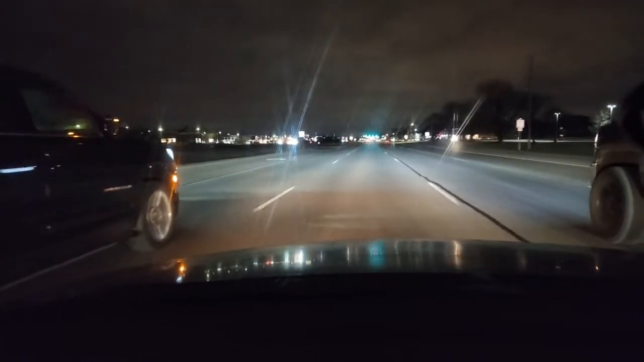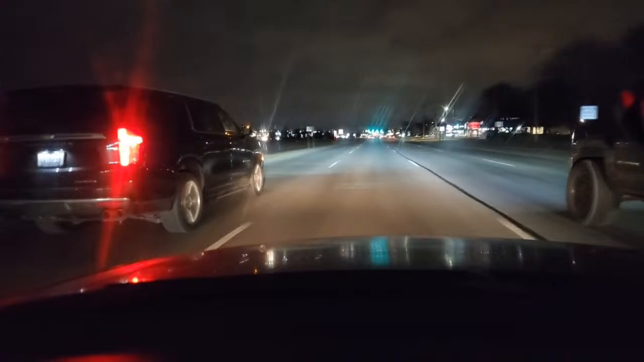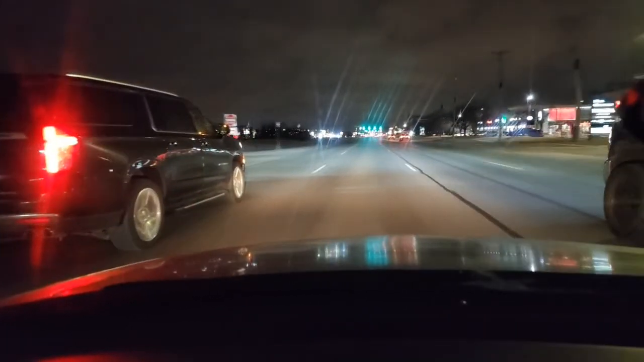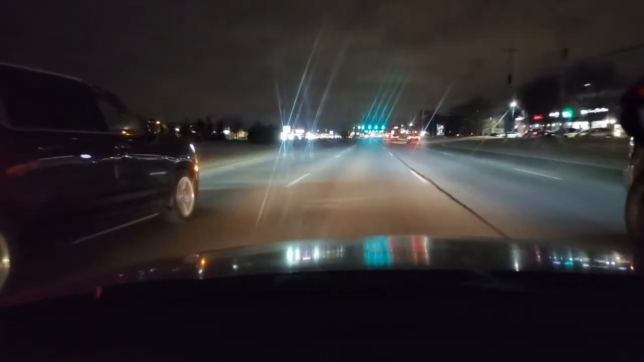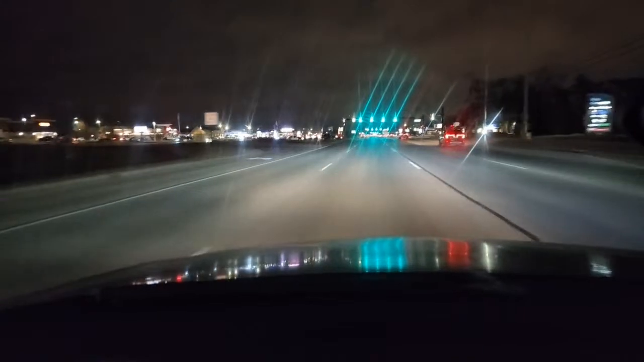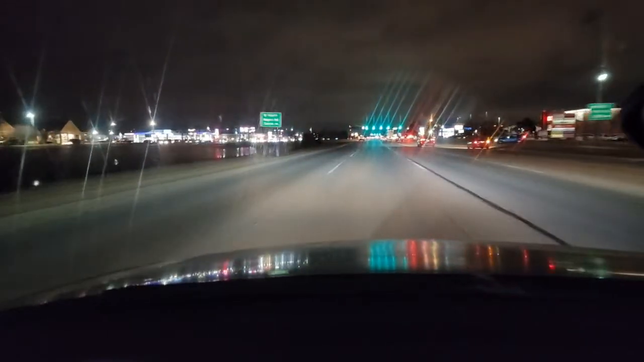Also, that's the tip. Identify the type of cars or trucks you're around. Sorry, I'm raising my voice, but I want you to be able to hear this. And then we have a Suburban to our left that is 2025, and this one is probably a 2018. And it's a lifted truck, big mirrors. We're not mad. That's what people like.